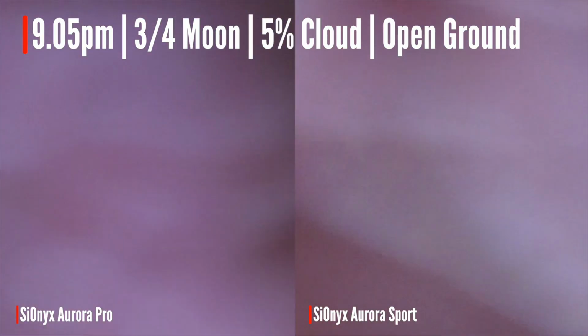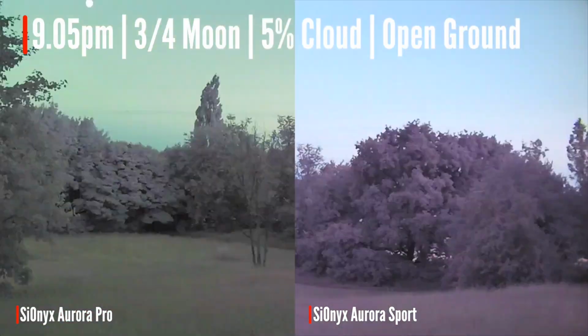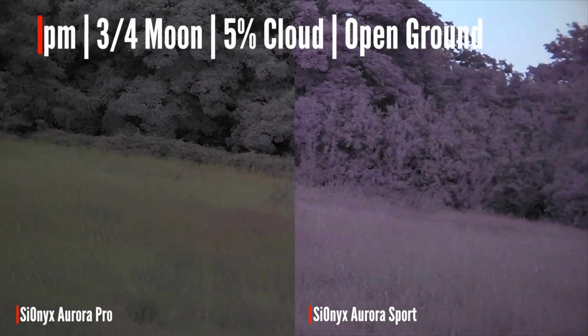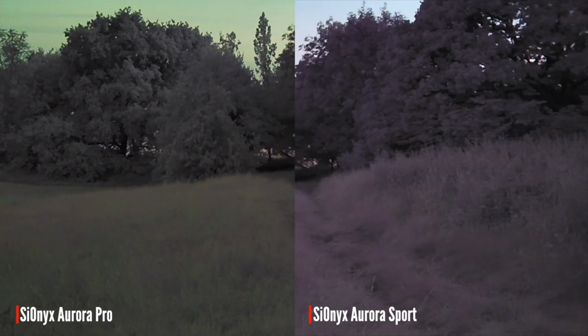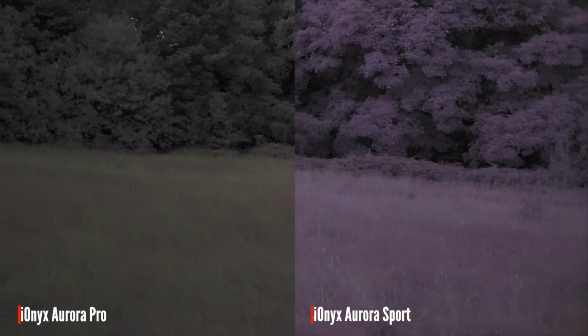And we'll flick it over to night. All it really does is take an IR filter off, which is why it now looks all a bit weird and purple, because it sees chlorophyll effectively as purple when there's not a lot of ambient light. So the Pro has a slightly better picture at the moment, even in night mode.